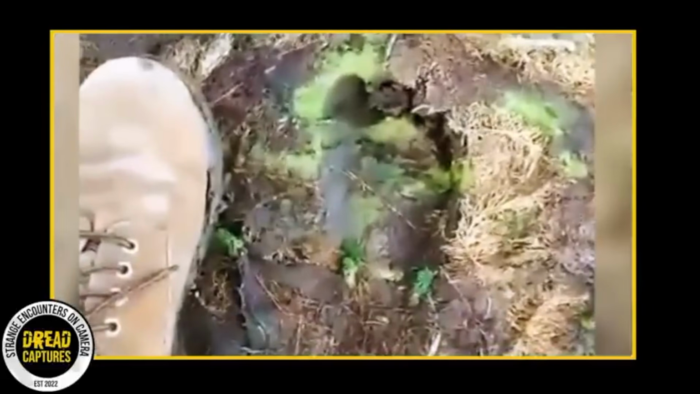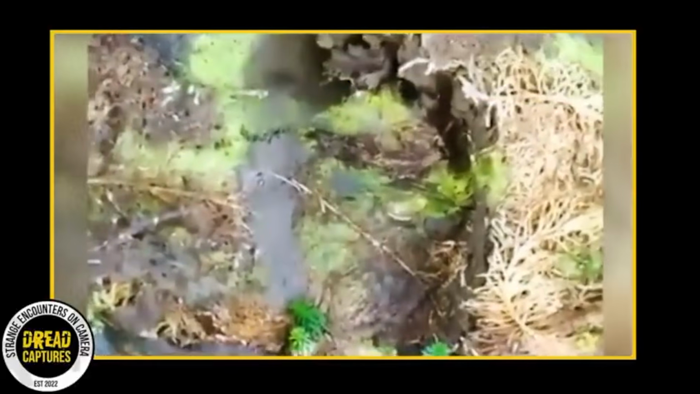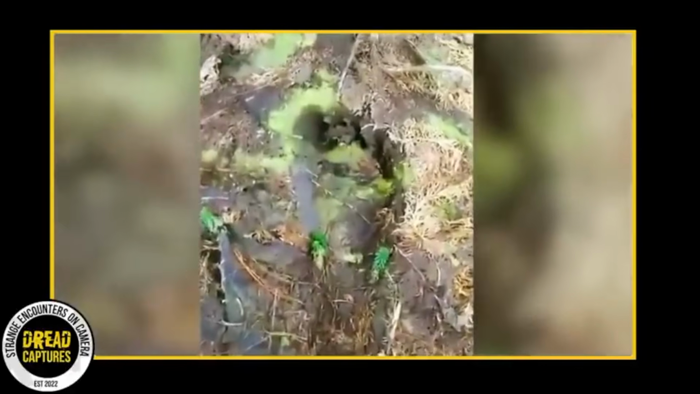But a more detailed look, especially when compared against the prints from the man's shoes, reveals something surprising about these footprints: their remarkable depth. This deep impression in the ground hints at either a terrain that's quite muddy and soft, or that the being that left these marks carries significant weight, hundreds more pounds than an adult man.